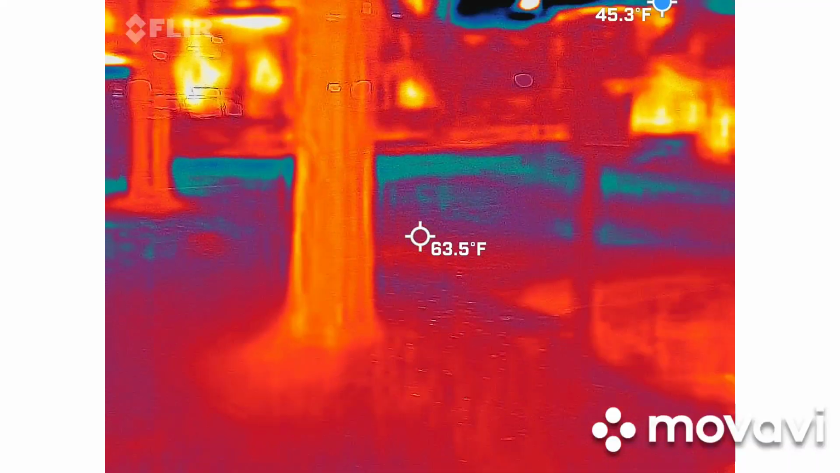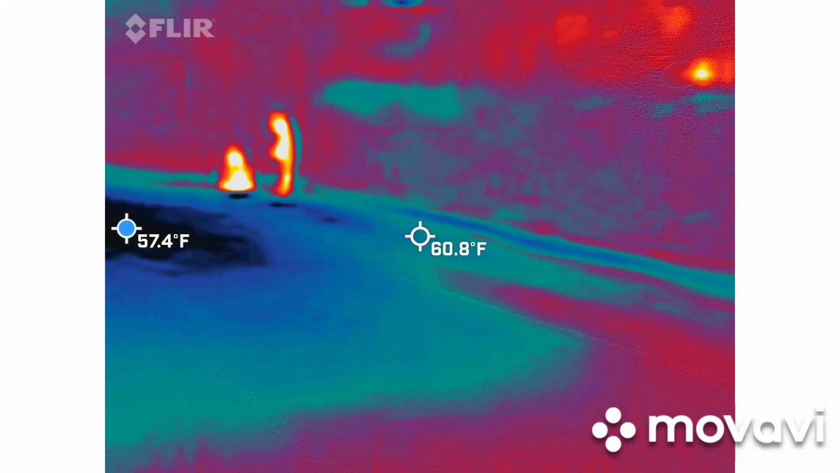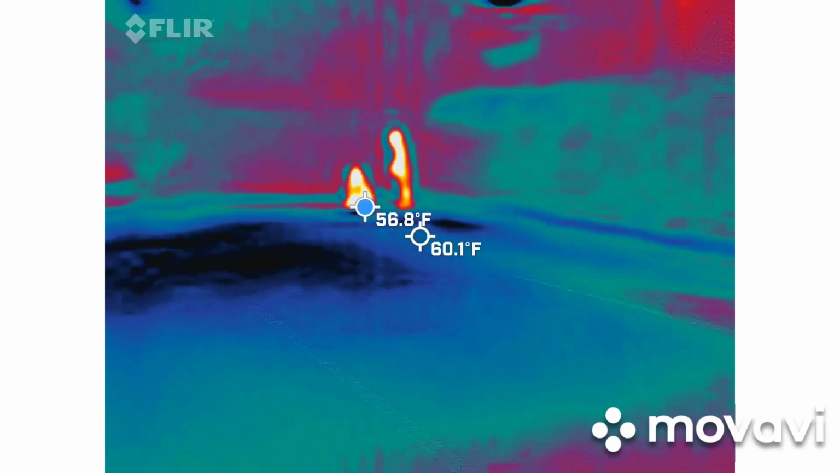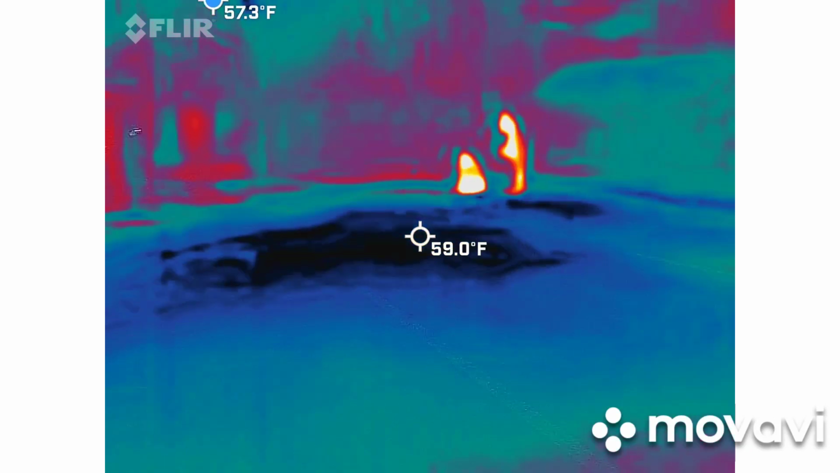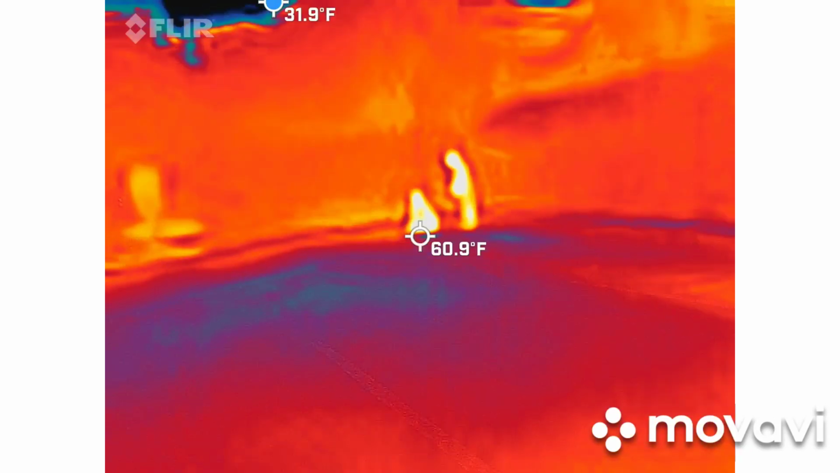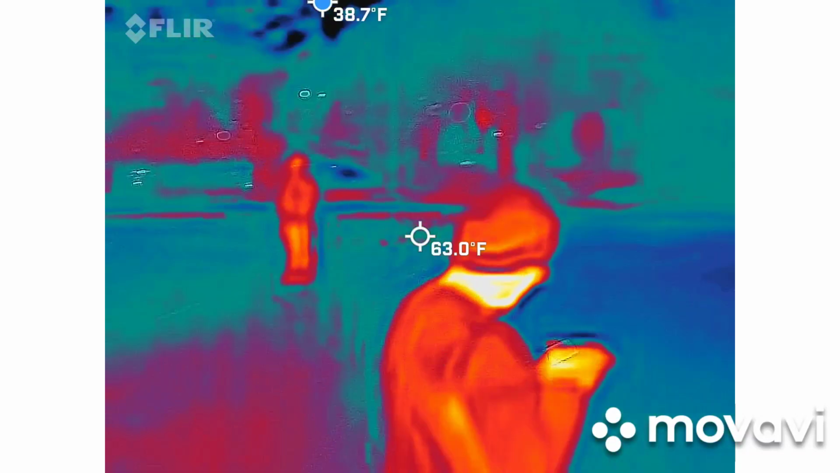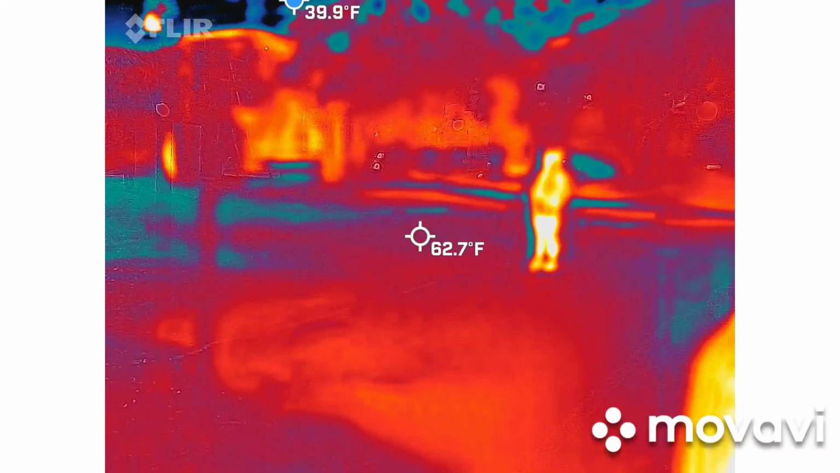Right, the gate over there, the church. All I felt was. And then I was standing like this, so profile. I was like, America! Holy.